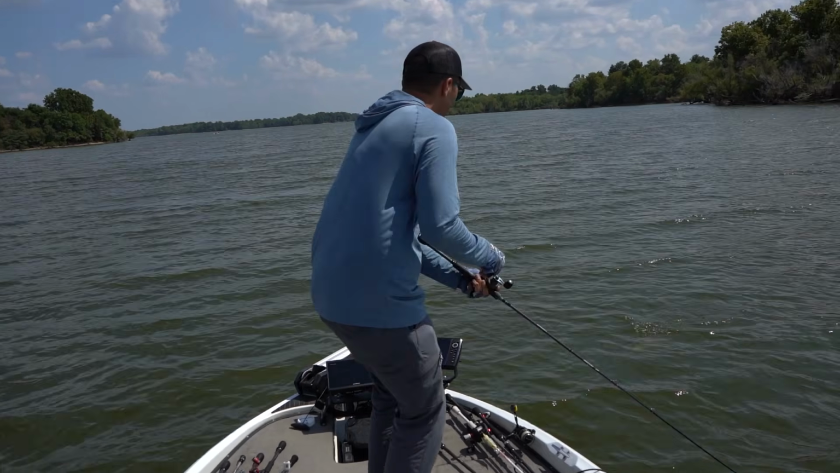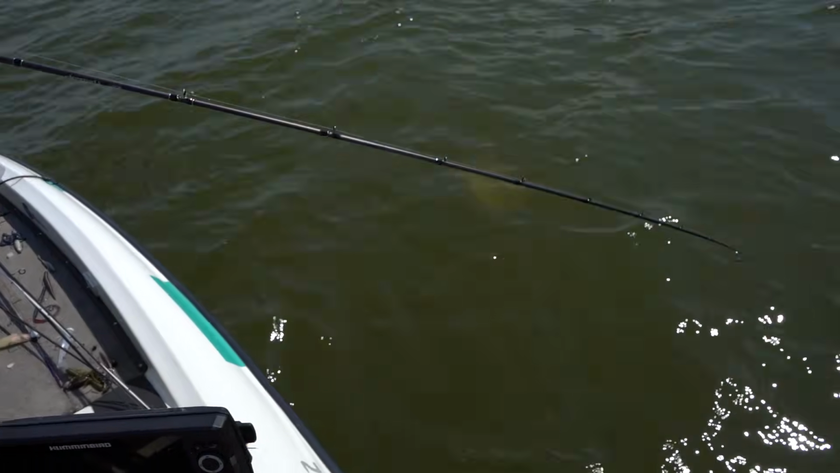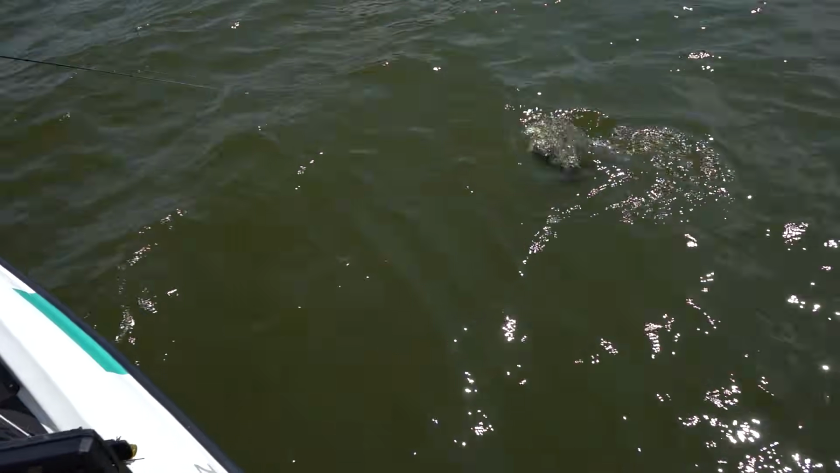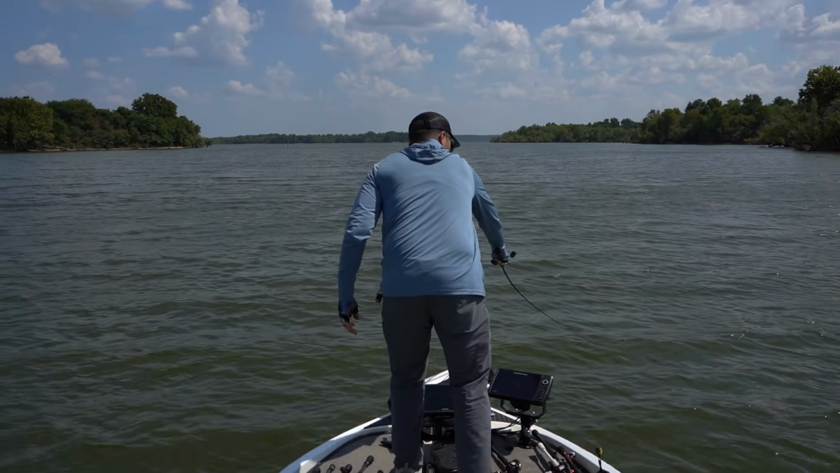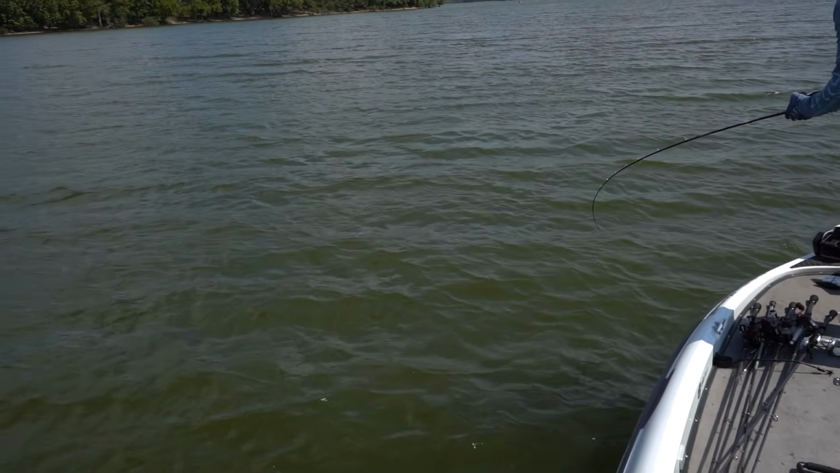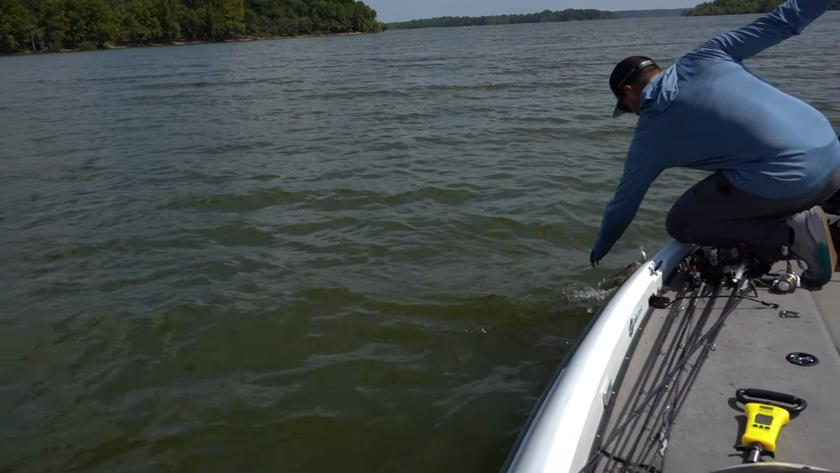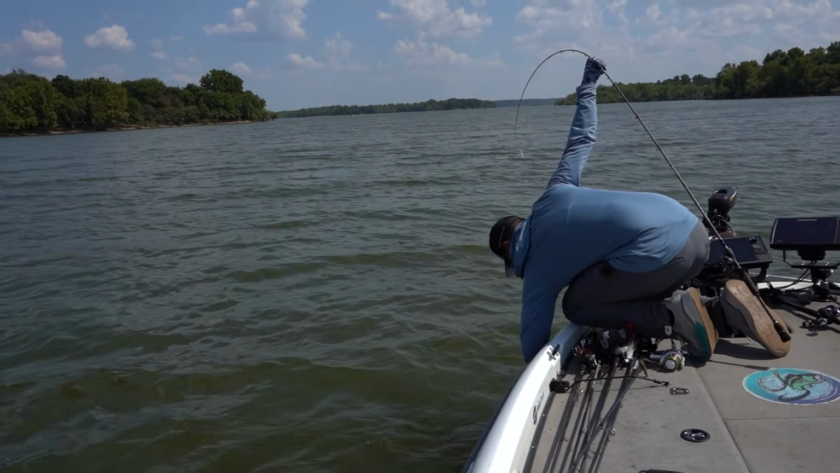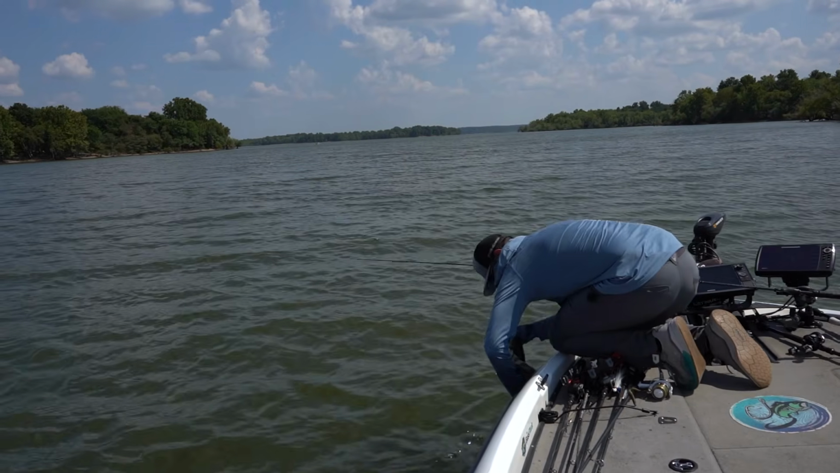Oh, I got two fish, look at this. 2 on at once. How do I handle this? I don't really know what to do here. Guess pin them like this. Grab one, grab the other.